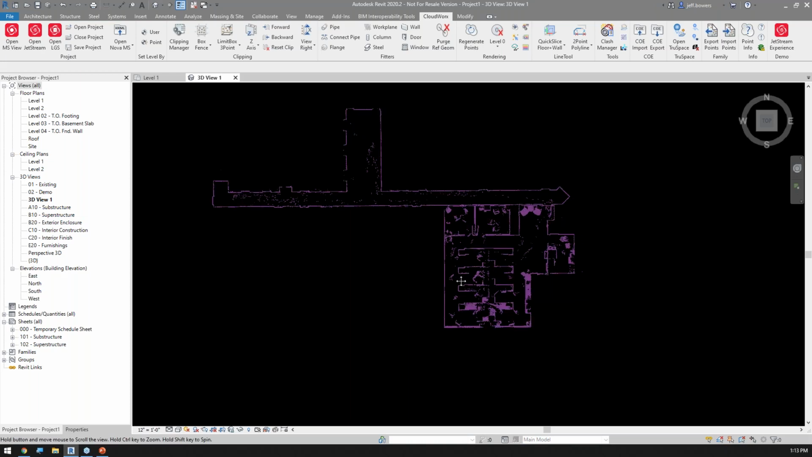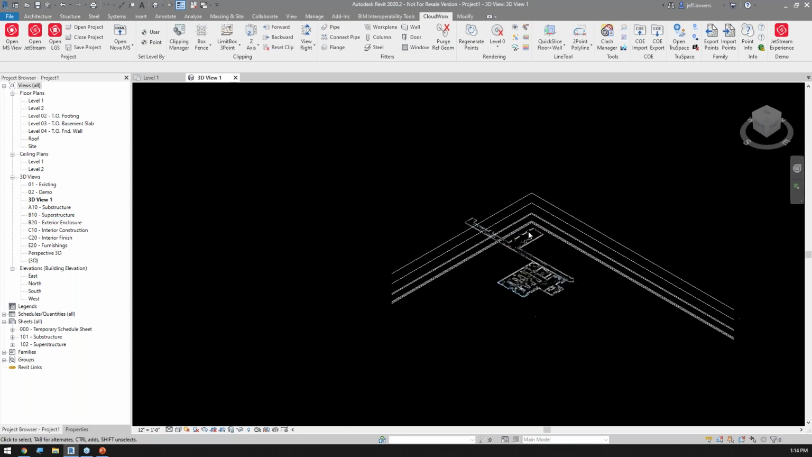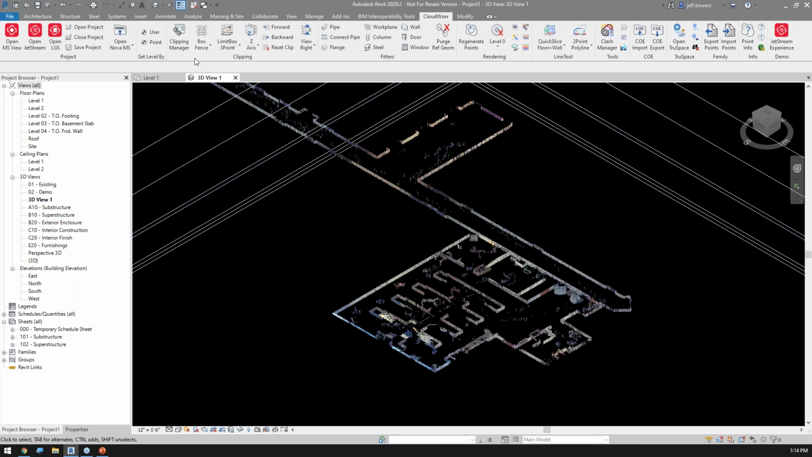So now, looking at this data, one of the things that we've always had to do is create this model. One of the ways that we've done it is we just start here and start tracing. Well, I can still do that, but I would prefer not. So I'm going to go back to my 3D view, and you're going to notice that I have a clipping manager up here.